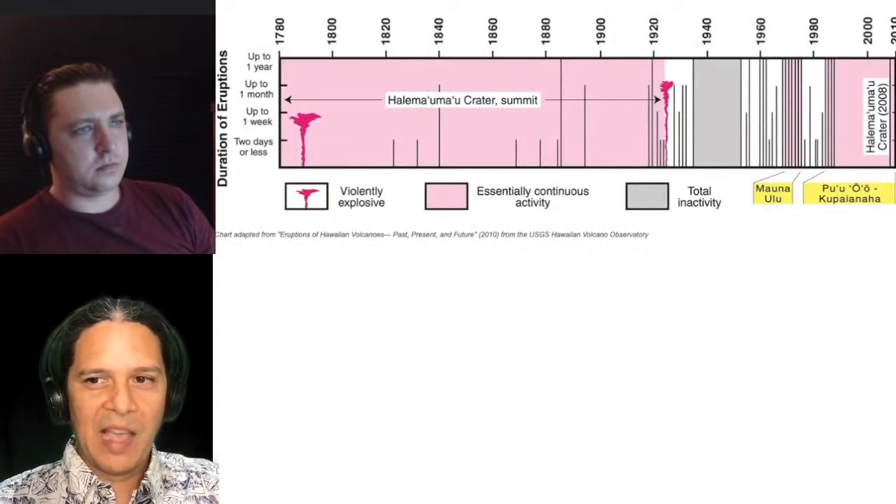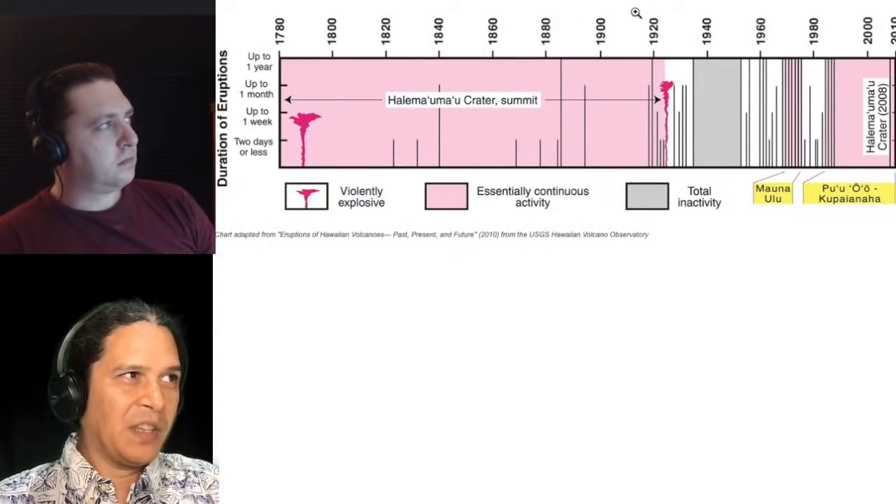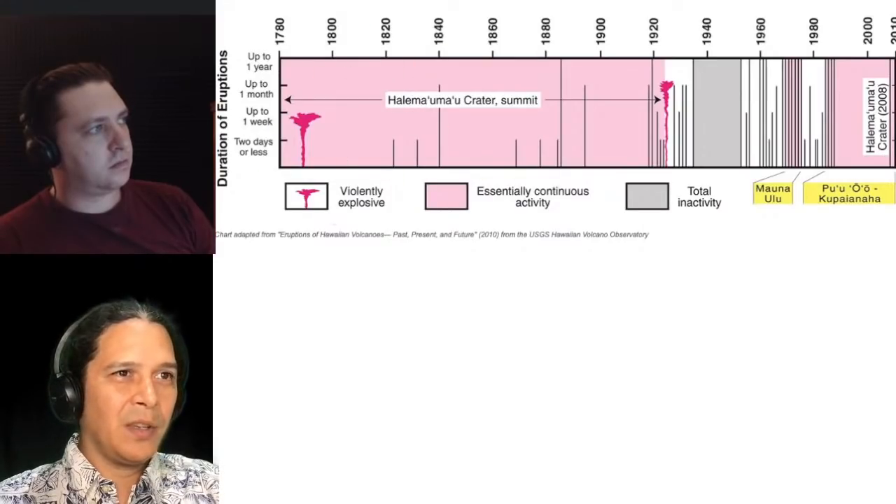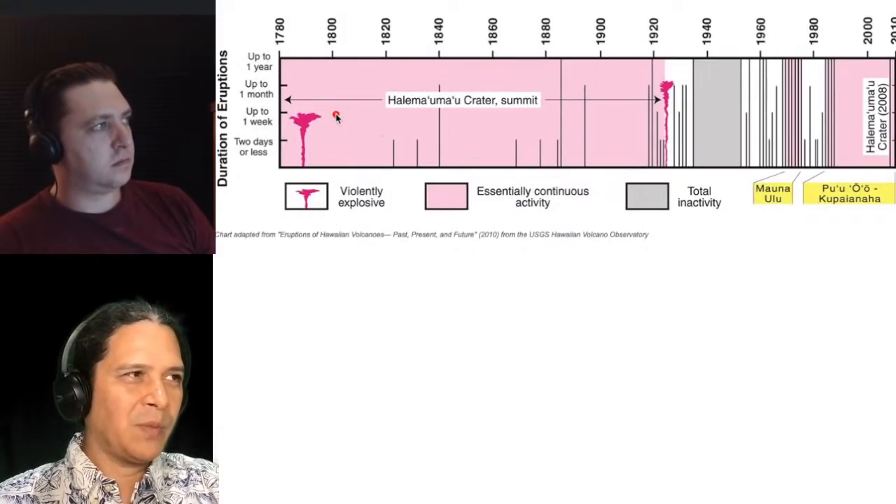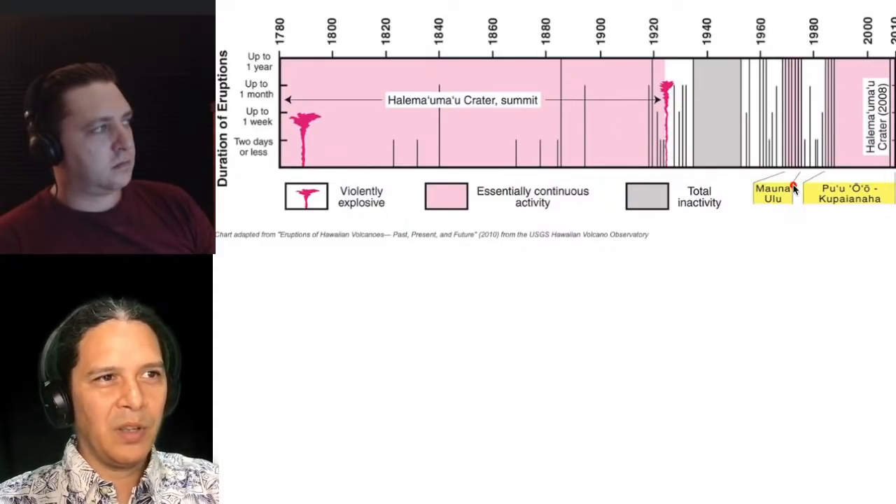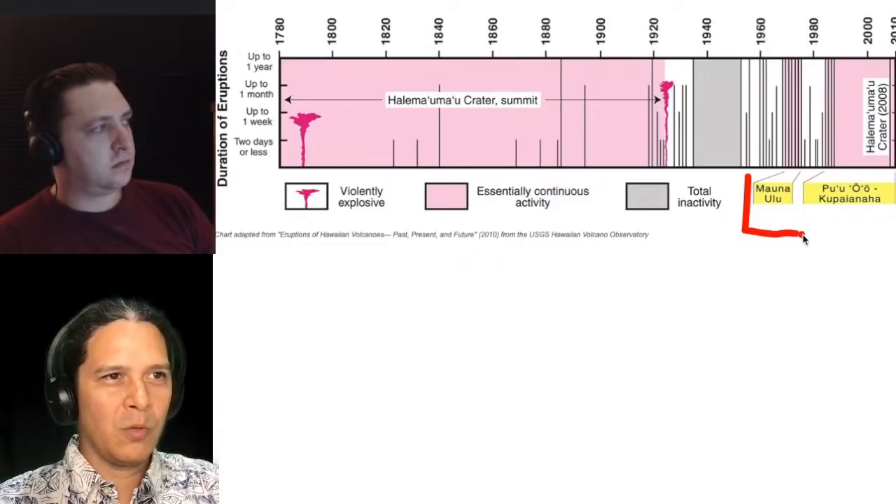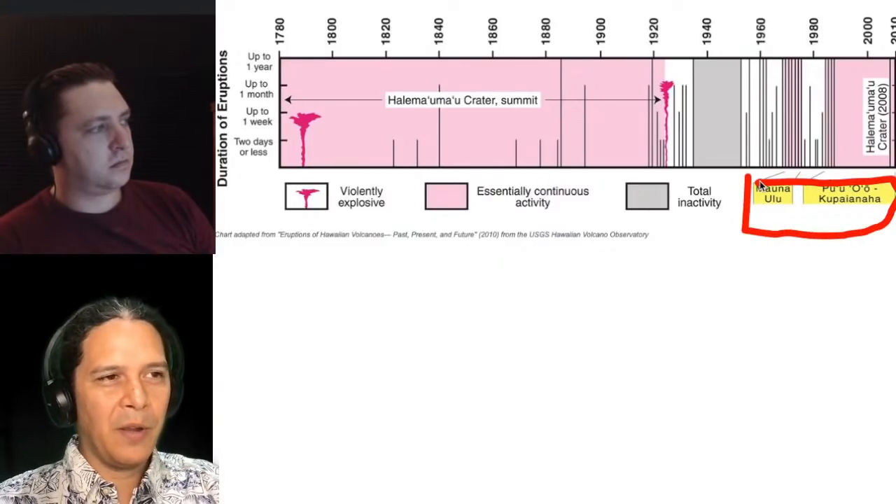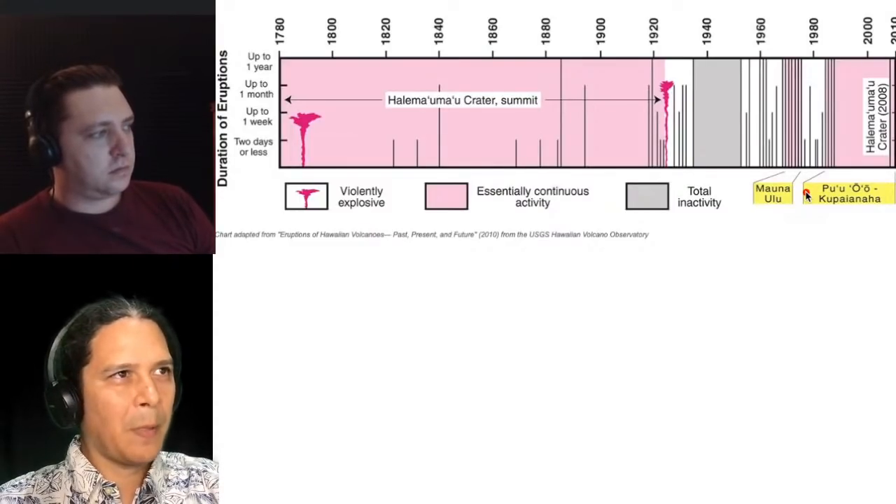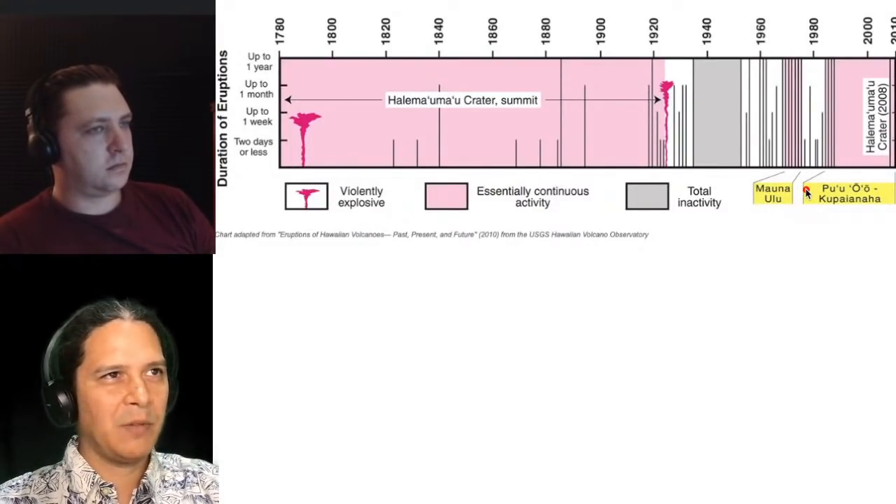So, just to recap, in recent history since 1790, 70% of the eruptions have been at the summit, and the eruptions that move out of the summit into one of the rift zones usually go into the upper and middle east rift, like Maunaloa and Pu'u 'Ō'ō areas right through here. That happens 25% of the time, with only 2% of eruptions going down to the lower east rift zone and 3% to the southwest rift. So very few eruptions make it to those lowest parts of the rift zone.